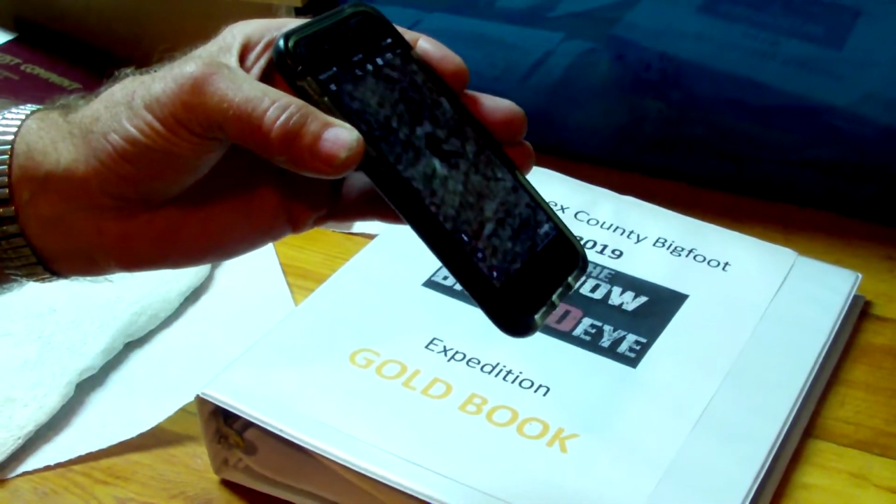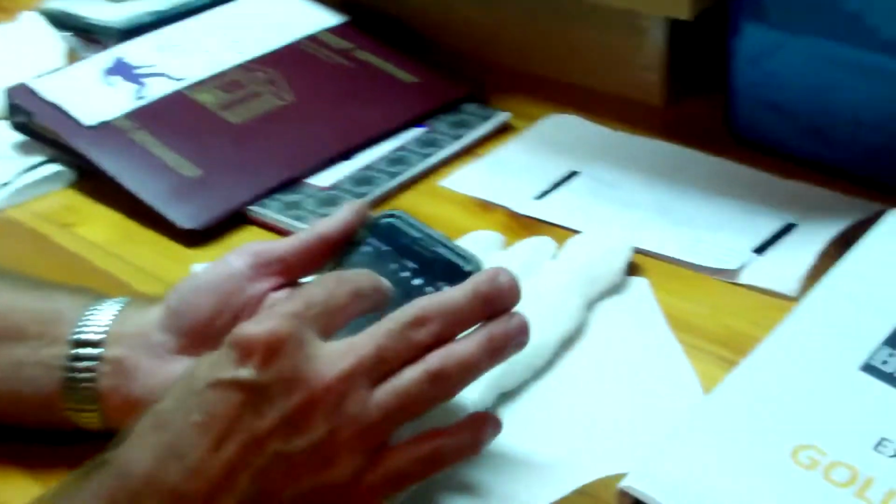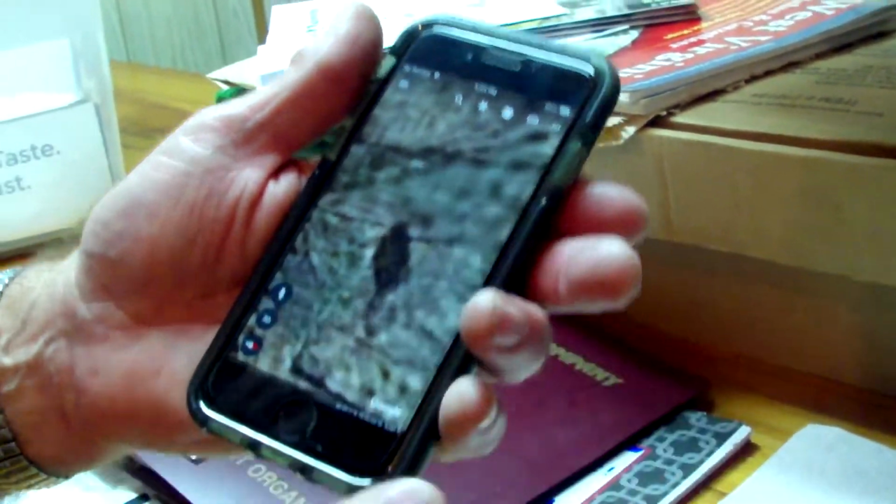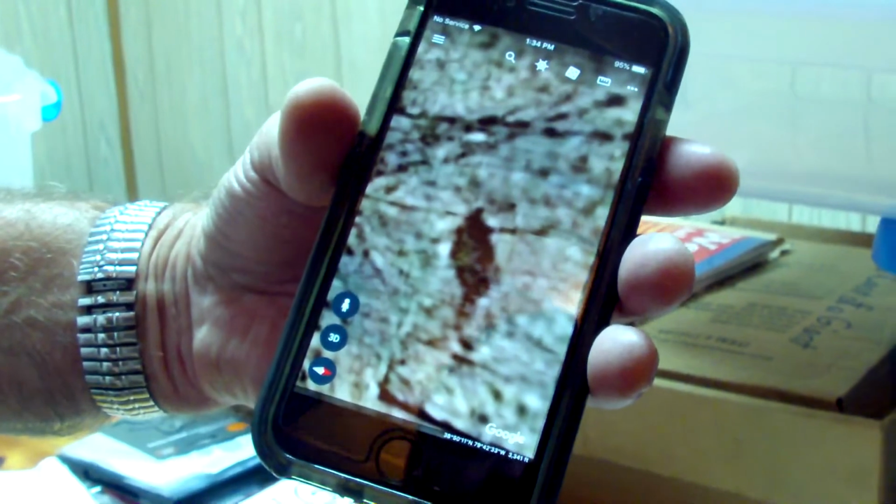Yeah, that's Google Earth. I found several of them around here. Right here above my spring, there's a female with a baby on her shoulders. You can see it. Now look where he's at. Right there's the cabin. He's right on that point. If I go straight above the cabin, where's she at? There she is. She's standing there and she's got a baby on her. The baby's sitting up on her shoulders, and she's standing there holding it. Where's the phone?